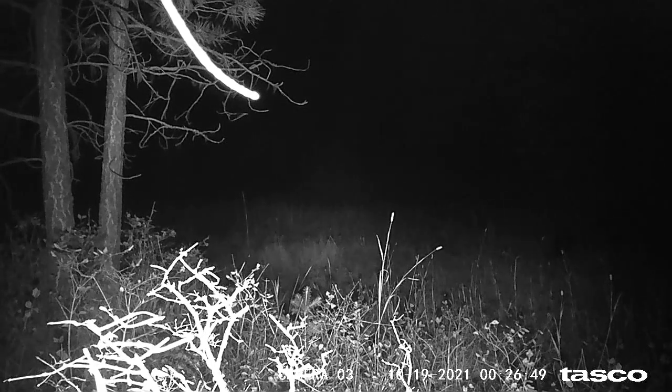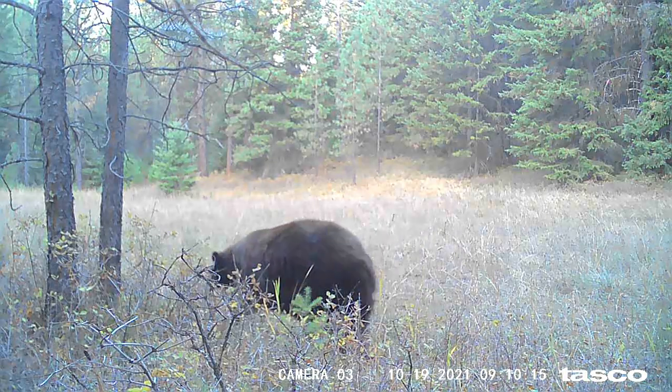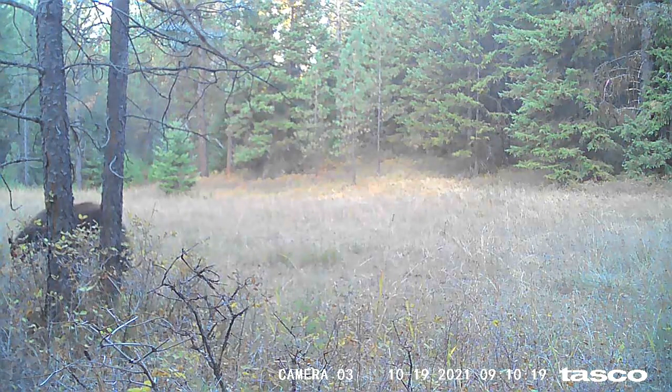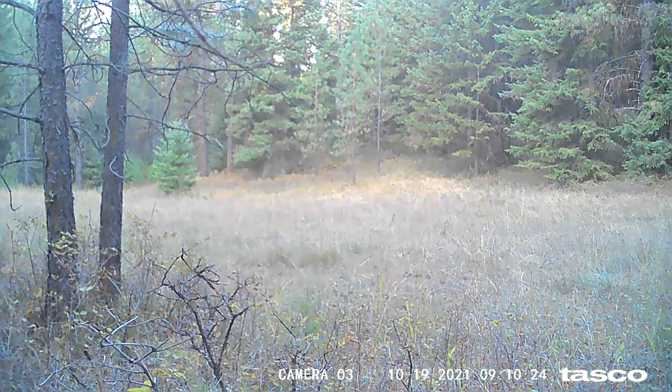Here's that big bear again. I'm not sure if it's the same one. If it isn't, it's another very big bear. You're going to see some daytime footage of him here. I don't think this is the same one. He doesn't seem as big, but still a mature bear. Got almost a brownish tinge to him.